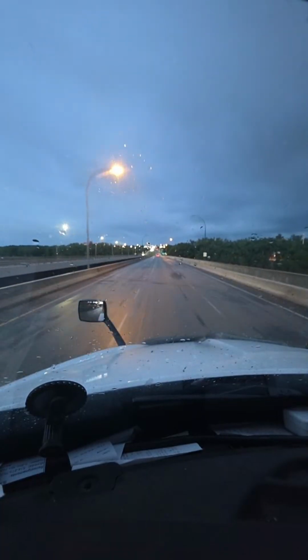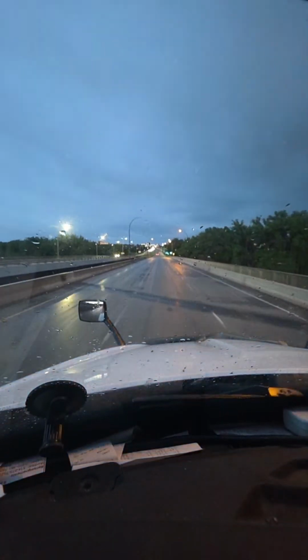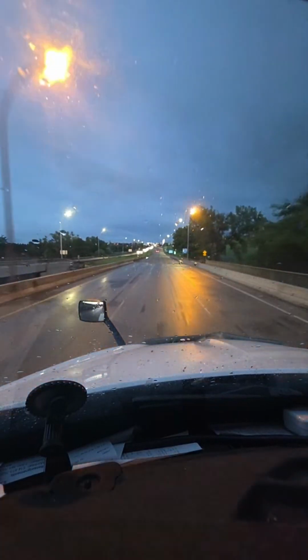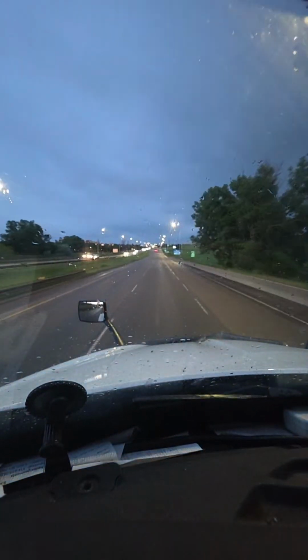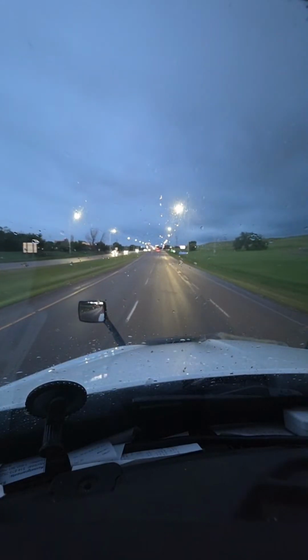Speed limit is 80 kilometers an hour, 50 miles an hour. You don't want to speed up. This area over here I don't really like, especially if you are super heavy, because of the traffic lights and there's a lot of up and down. Like the worst part was actually behind me. This is Medicine Hat, Alberta.